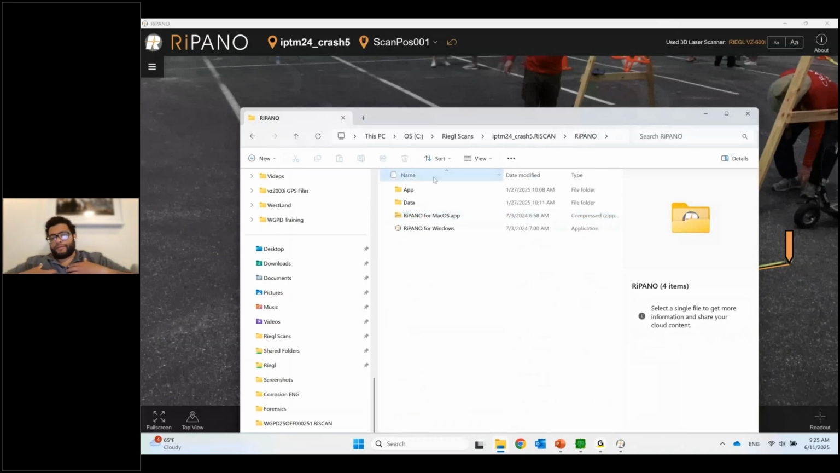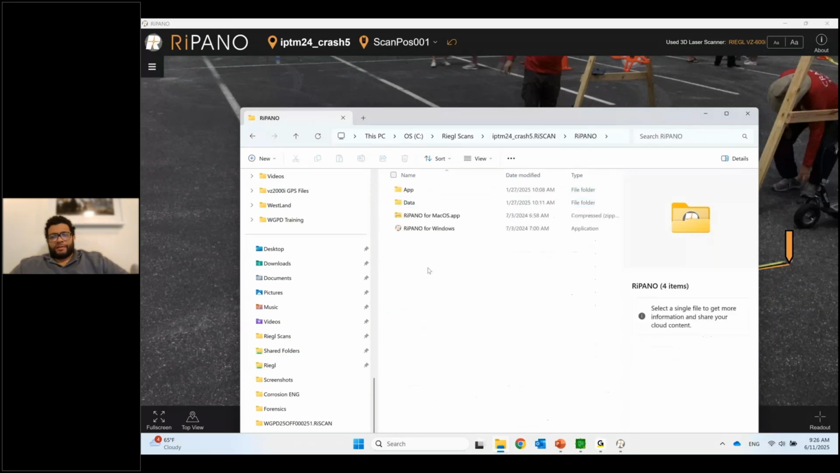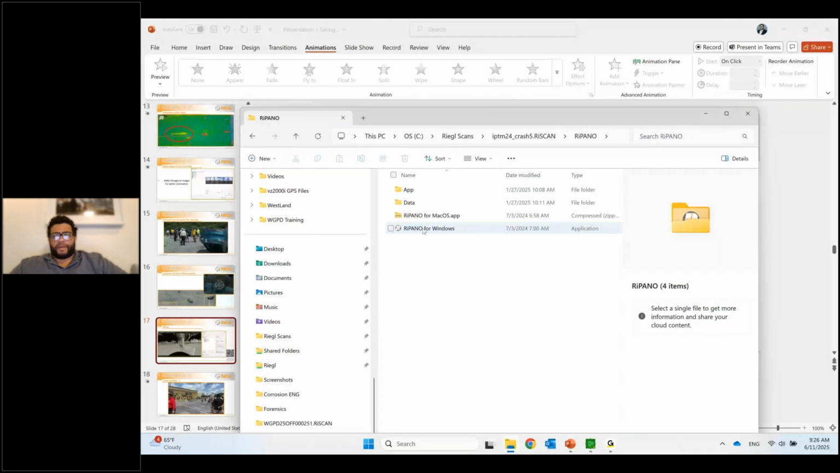And inside of that folder, you have these 4 files. So what I always do when I want to send someone a RIPANO is I take the RIPANO folder, put it on a flash drive, and give it to someone. All they have to do is plug the flash drive into their computer and double click on either the RIPANO for Windows or RIPANO for Mac OS, depending on what system they're using.